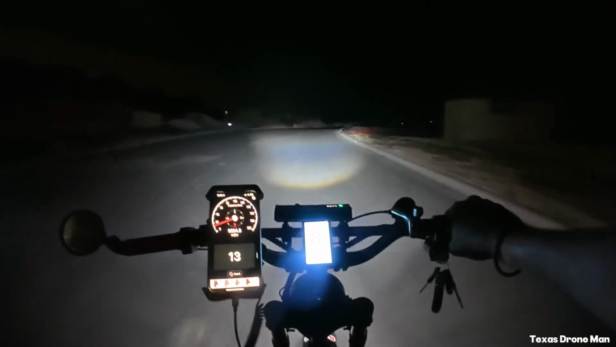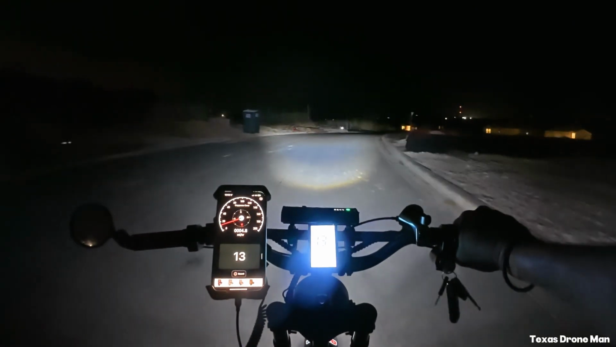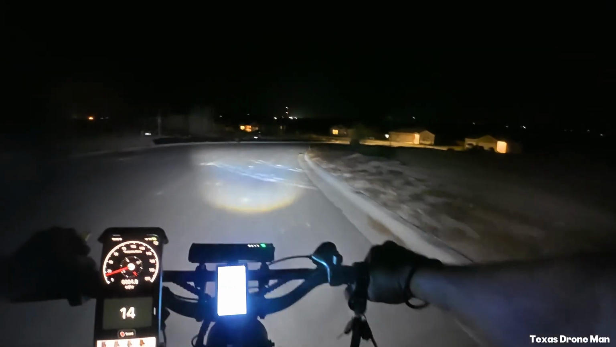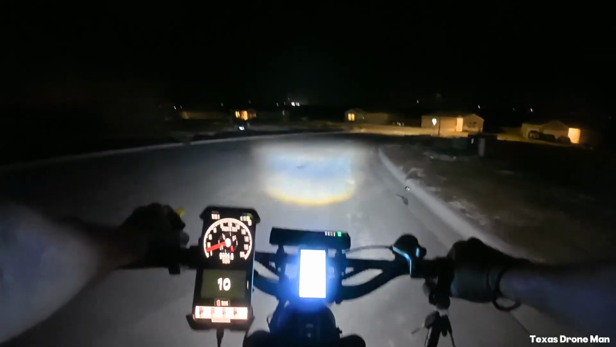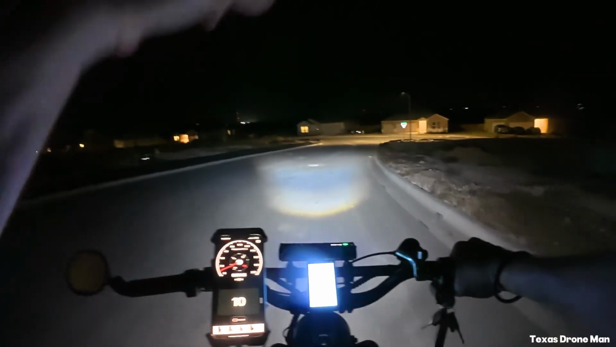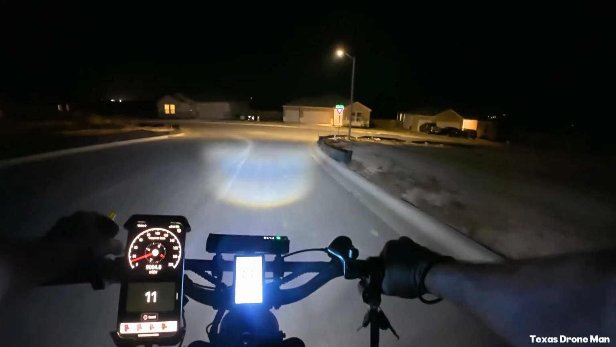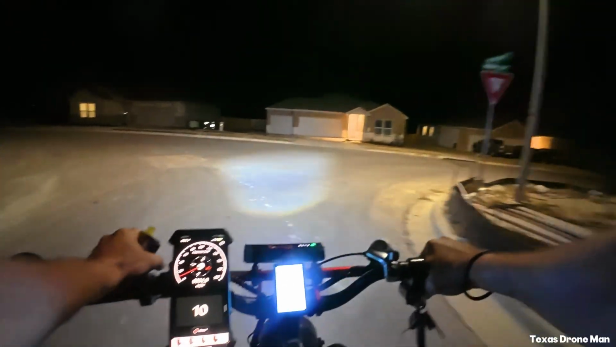Now, granted, this charger here is only a 2 amp charger, and that's the lowest I know of. That's the lowest battery charger I think you can use. And it's slow. It's going to take a while. But if you charge both of these batteries overnight, you're going to go ride the next day.